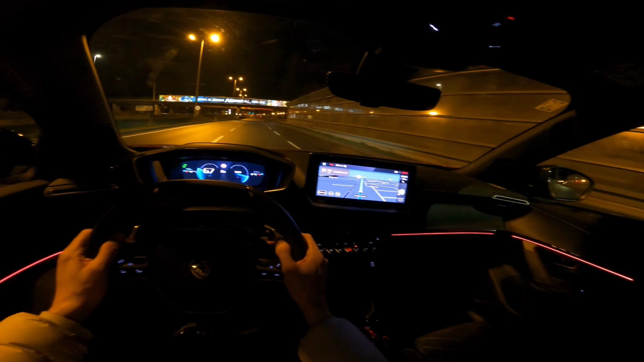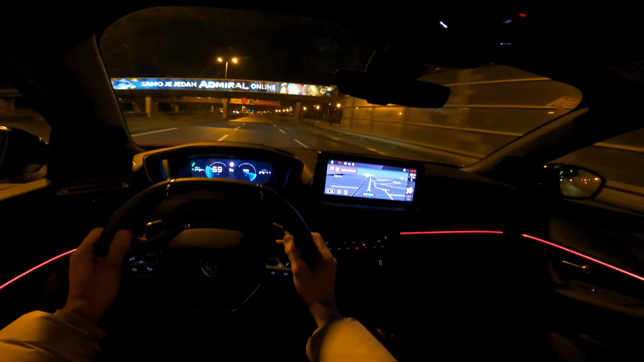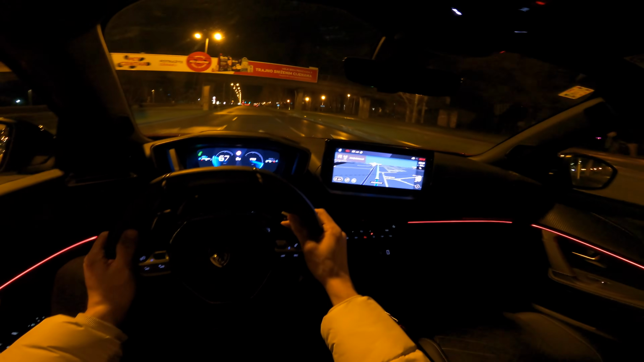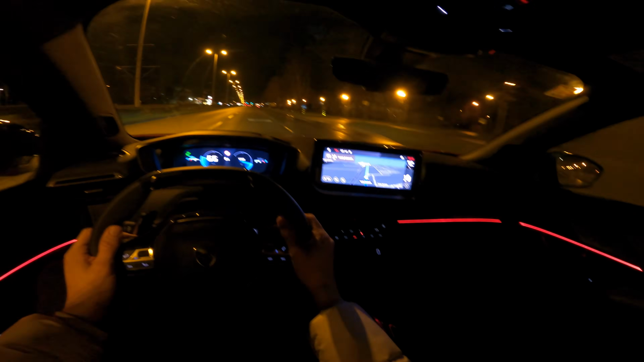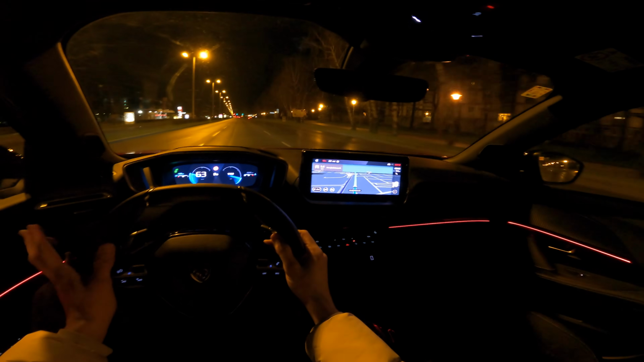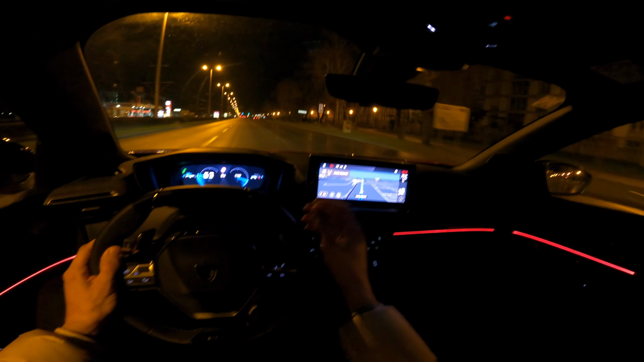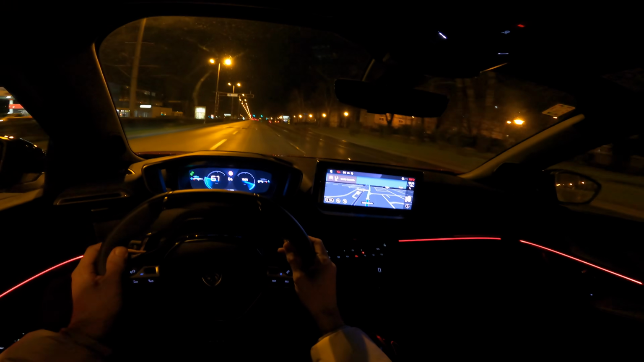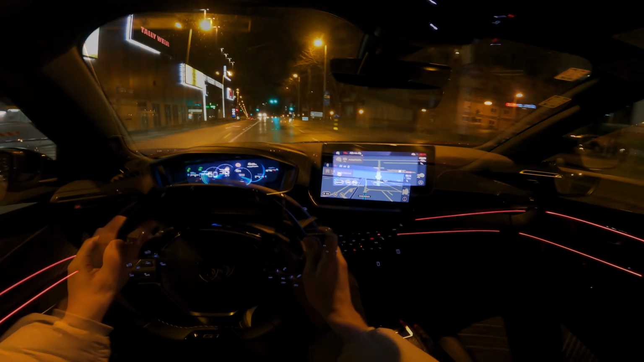And yeah, I'm not gonna talk about prices. Now in Croatia, this one was, I think, close to 35, but with inflation, car prices went up, so not much to say there.